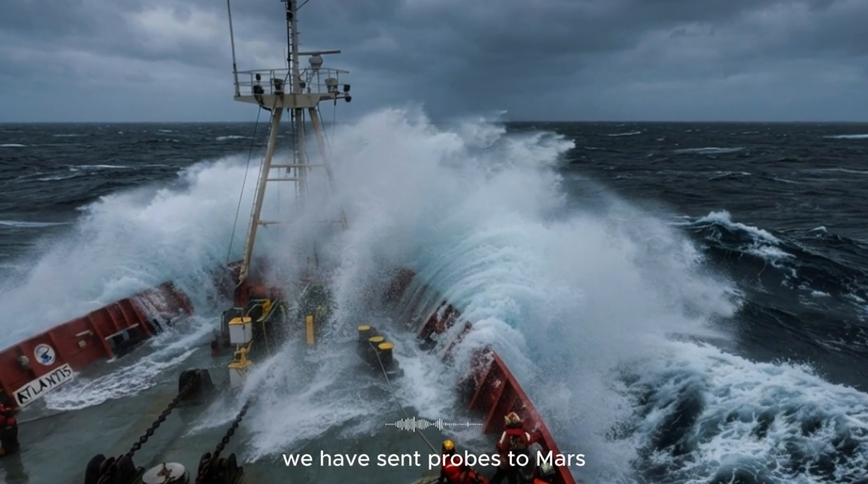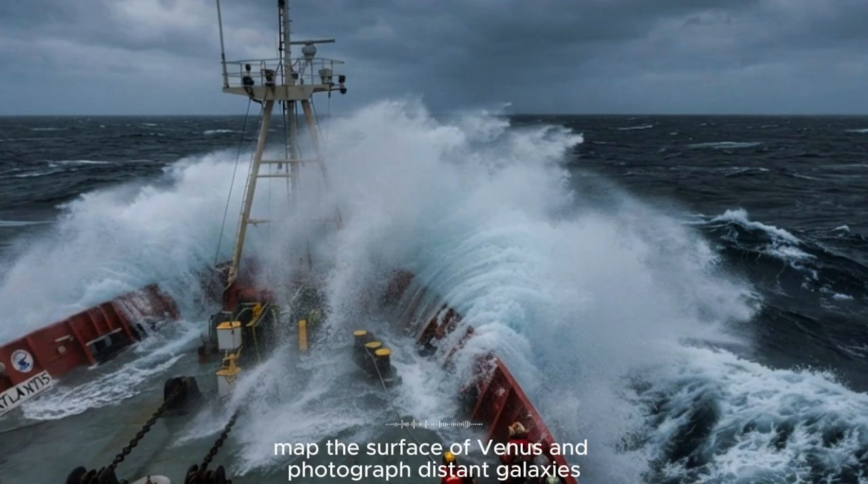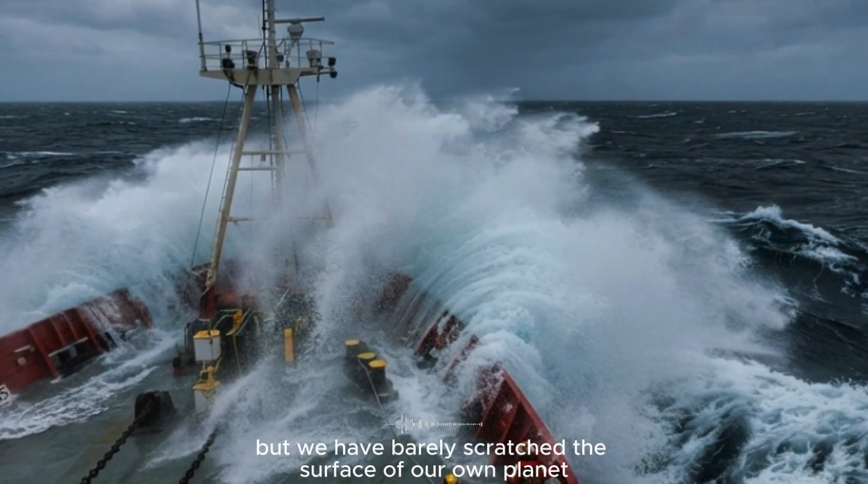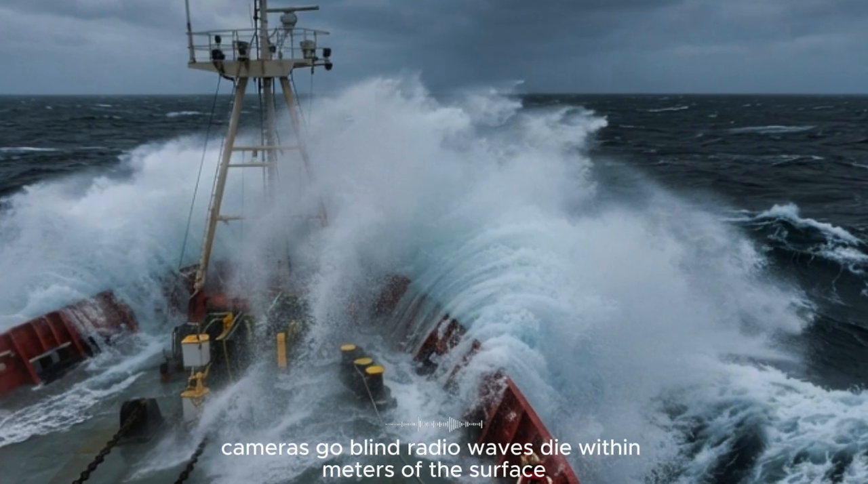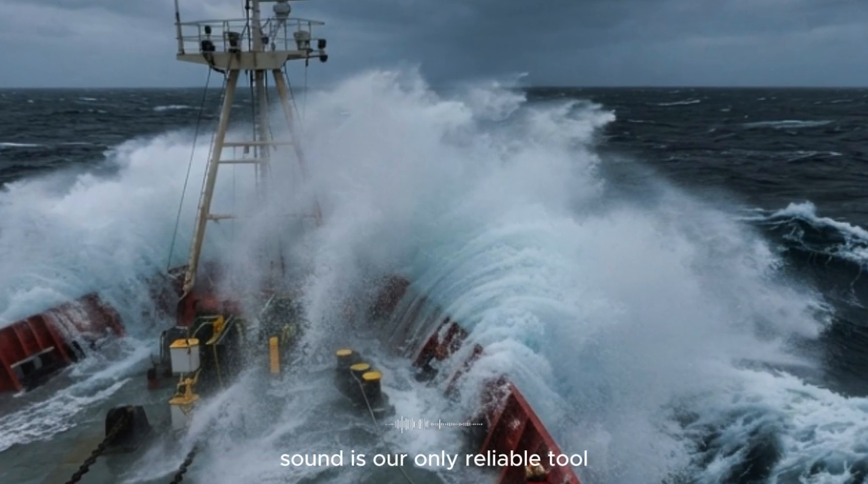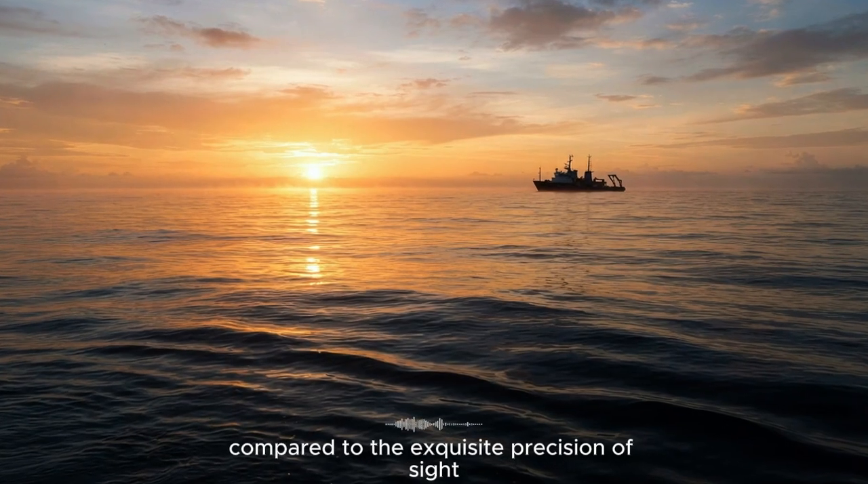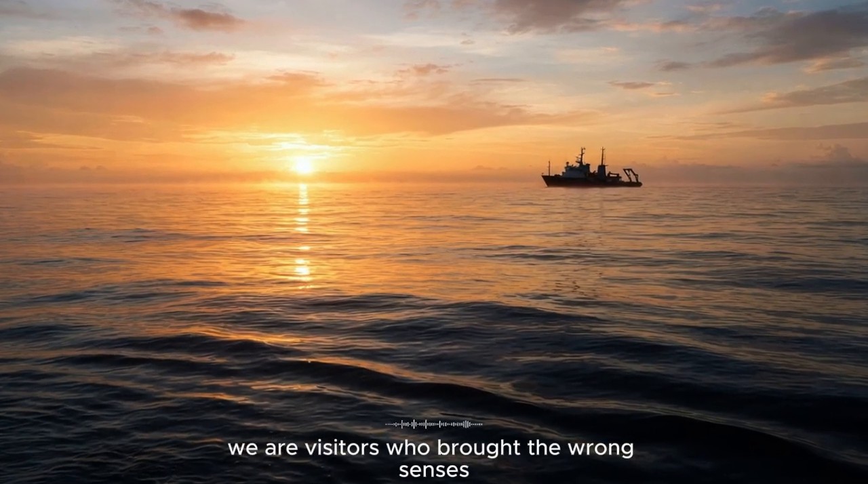We have sent probes to Mars, mapped the surface of Venus, and photographed distant galaxies, but we have barely scratched the surface of our own planet. Cameras go blind, radio waves die within meters of the surface. Sound is our only reliable tool, and it is a blunt instrument compared to the exquisite precision of sight. We are visitors who brought the wrong senses.